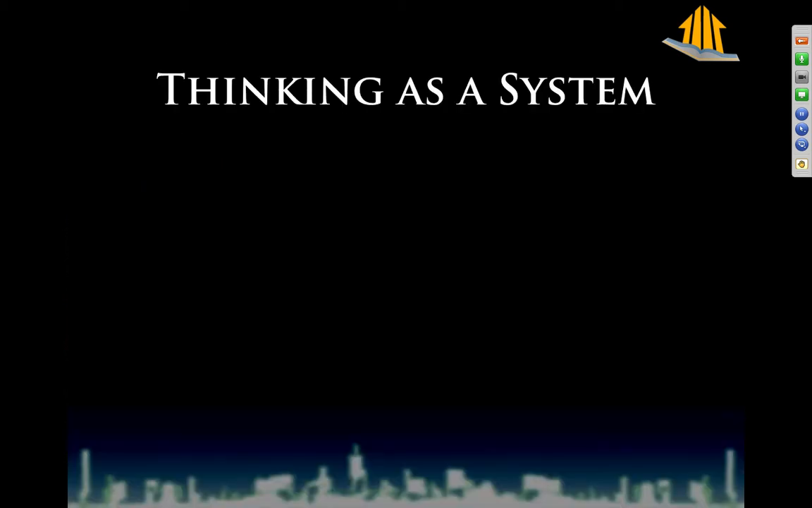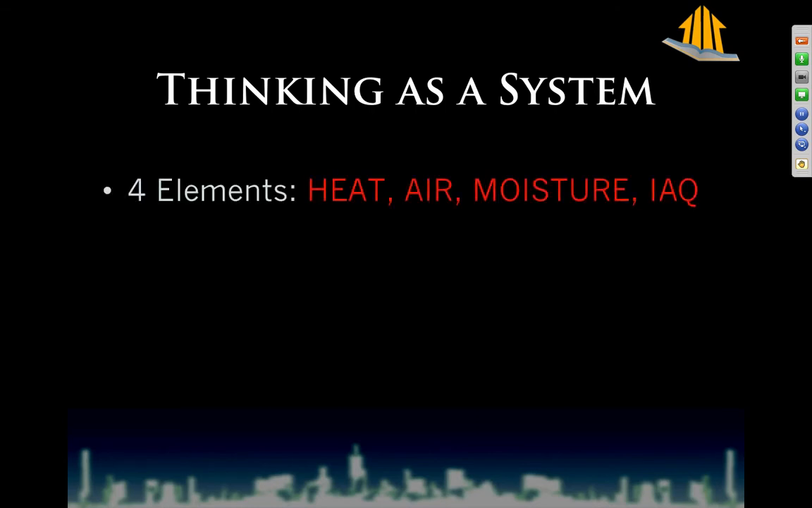So first thing we need to do is think as a system. There are the 4, 3, 2, 1 that I'm always teaching. Let's blast through it right now. There are 4 elements to home performance. They are heat flow, airflow and pressure, moisture, and indoor air quality. If you want more of an explanation on this, go to my YouTube channel, and there's a video that's much more animated and much more in-depth about this.